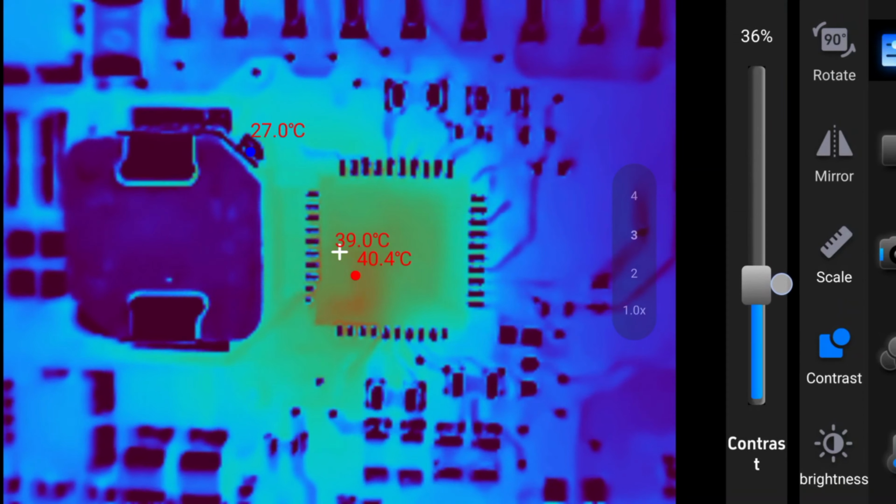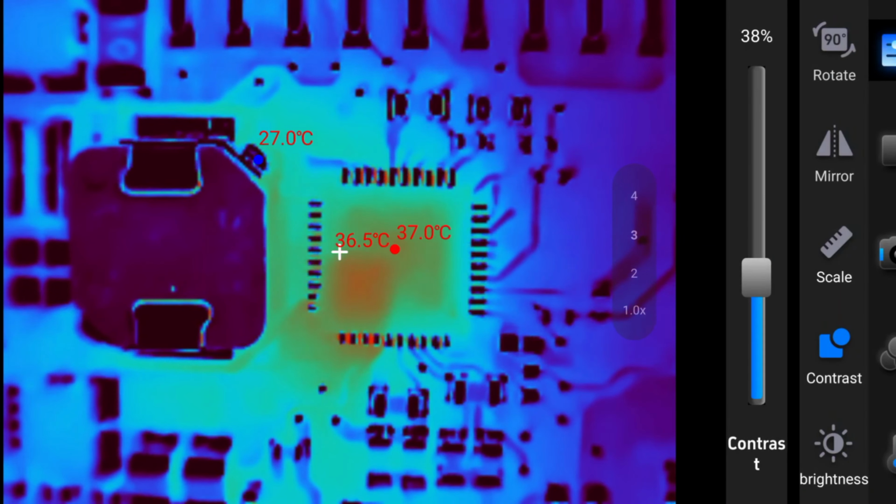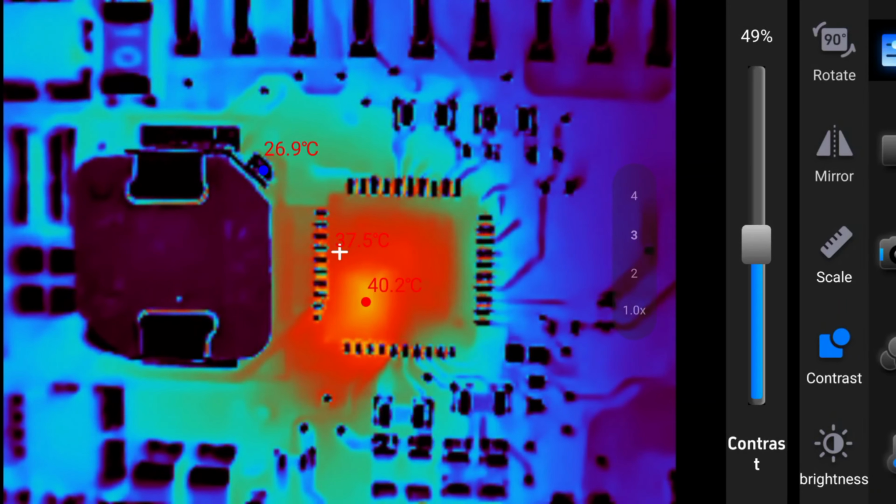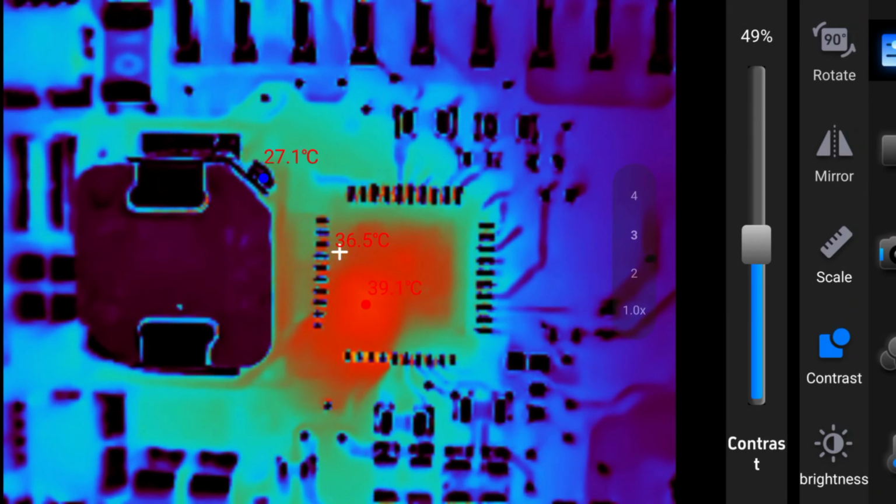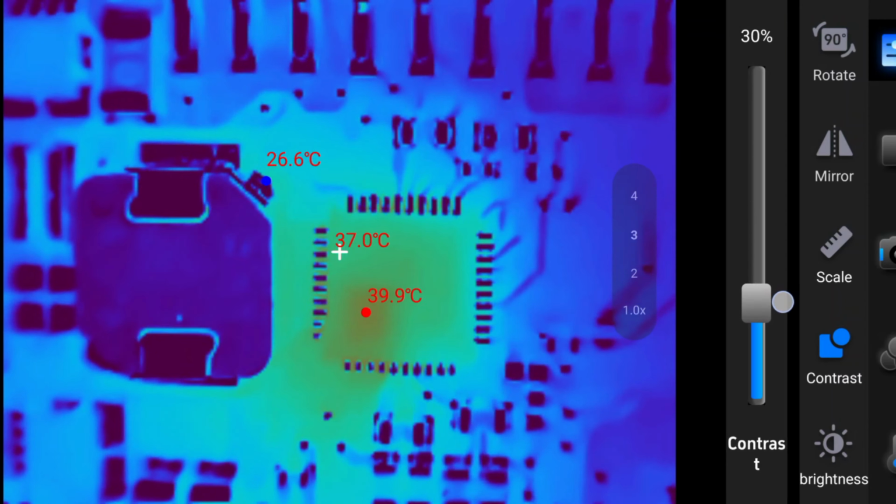And let's play around with the contrast now. As you see, as I'm increasing it, how much more defined it gets, and that obviously helps us to pinpoint any issues. So yeah, when it comes to the responsiveness and also the resolution, I think it's absolutely insane here.